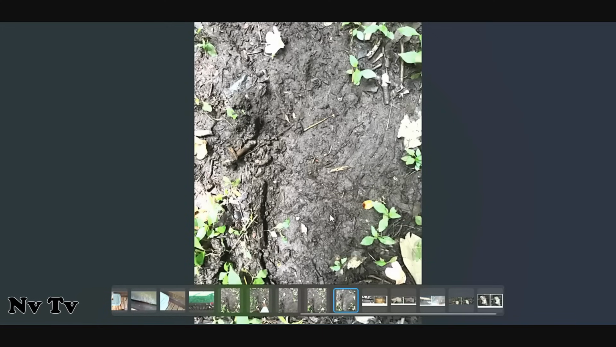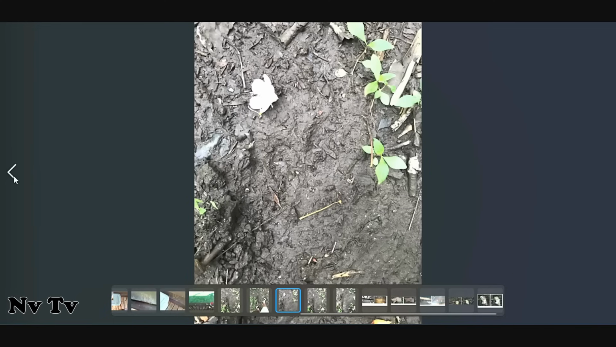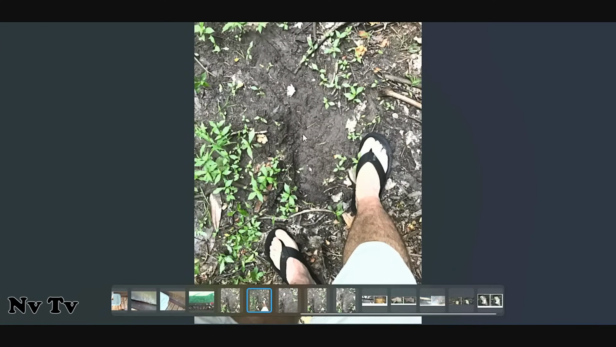This was a footprint I found about 3 years ago in the Great Smoky Mountains. It's a big old boy. You can see here, there you go, that big old heel, 2 toes. This was in an area other people had stepped in his print. This was not like a way back in the woods area.